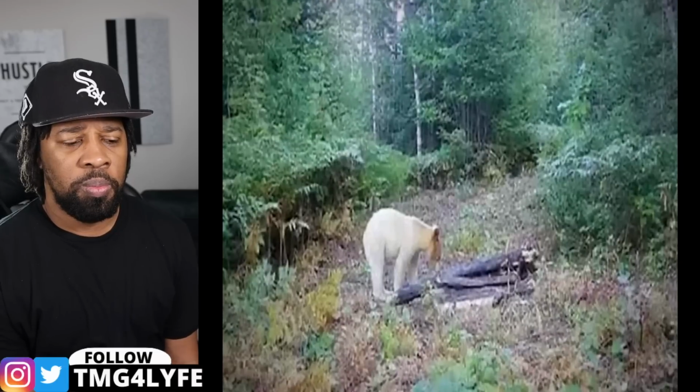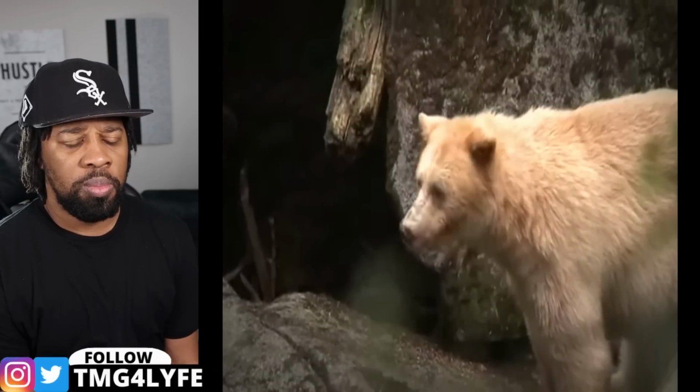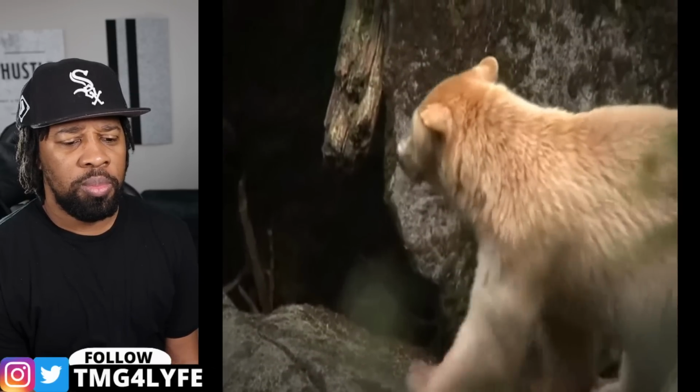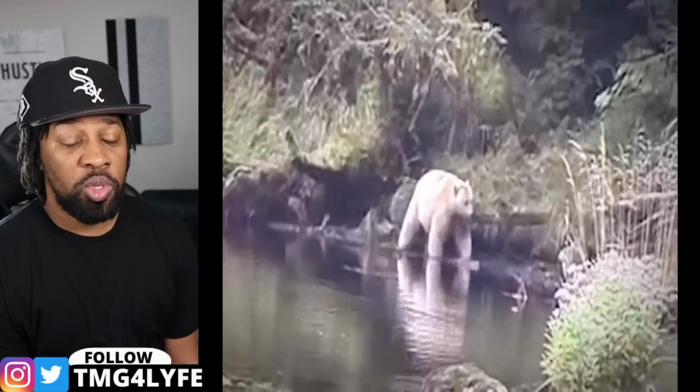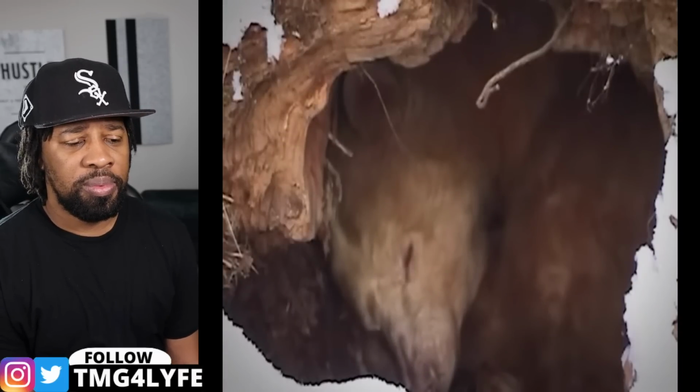These white black bears only exist as a 1 in a million chance of 2 black bears breeding with their recessive genes matching up. It's been called the spirit bear by the few Native Americans that managed to spot one in the wild, but another case has been seen on camera not too long ago.